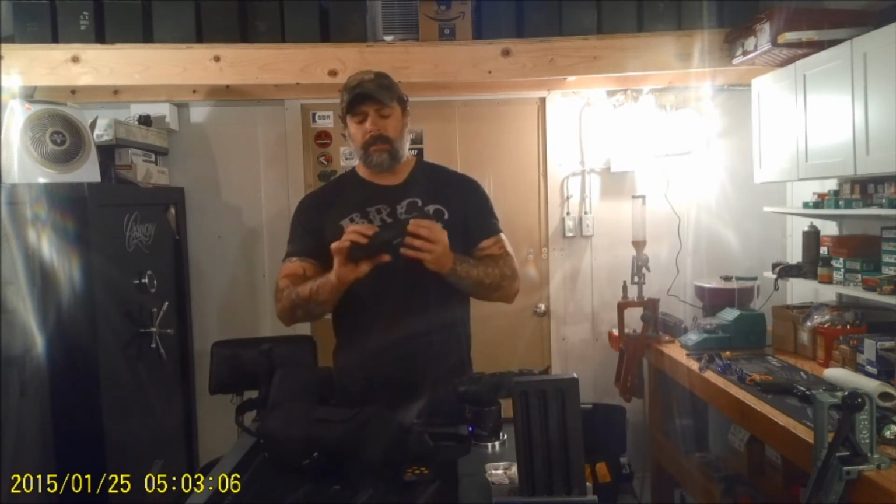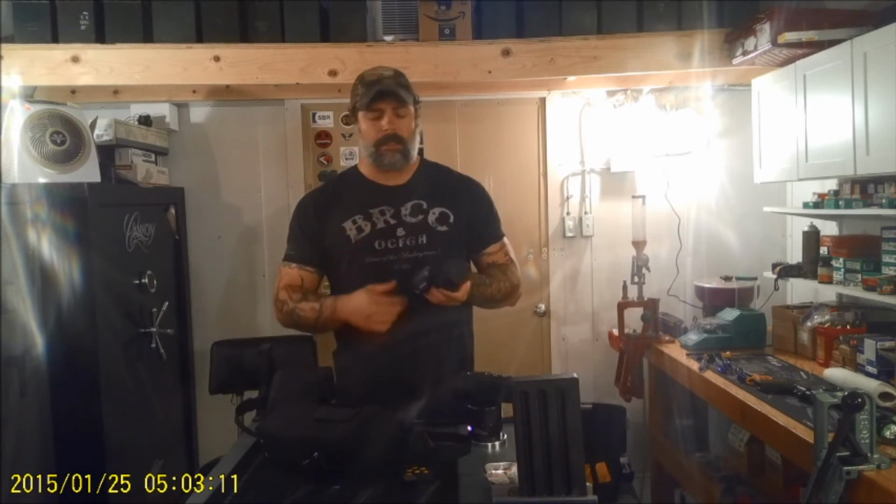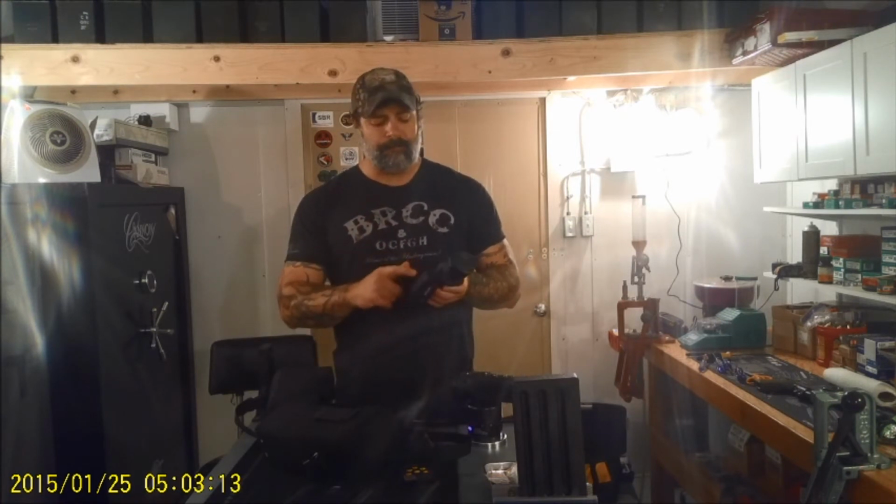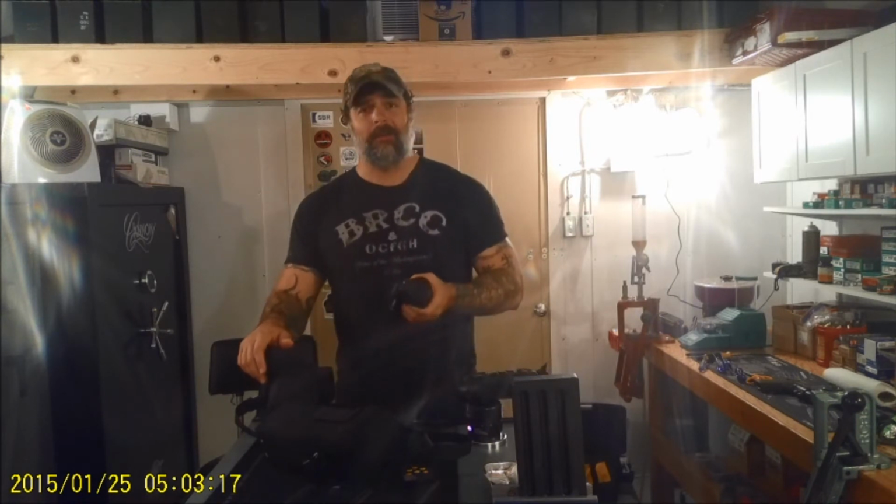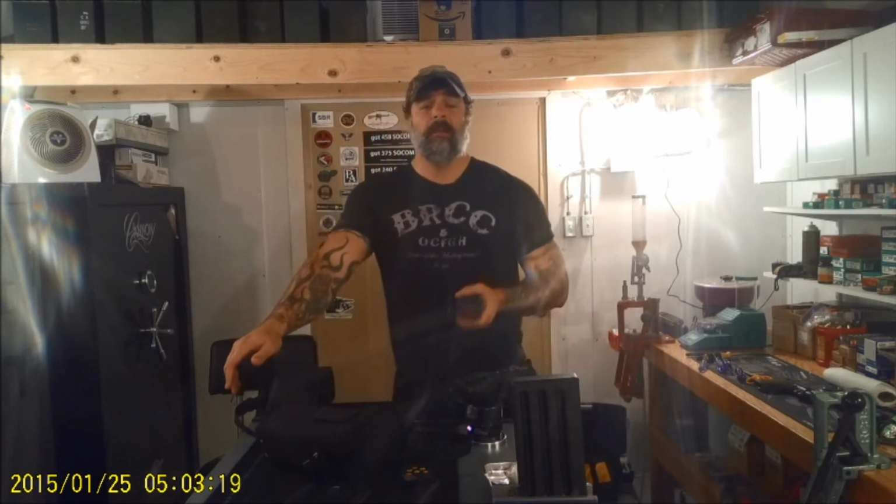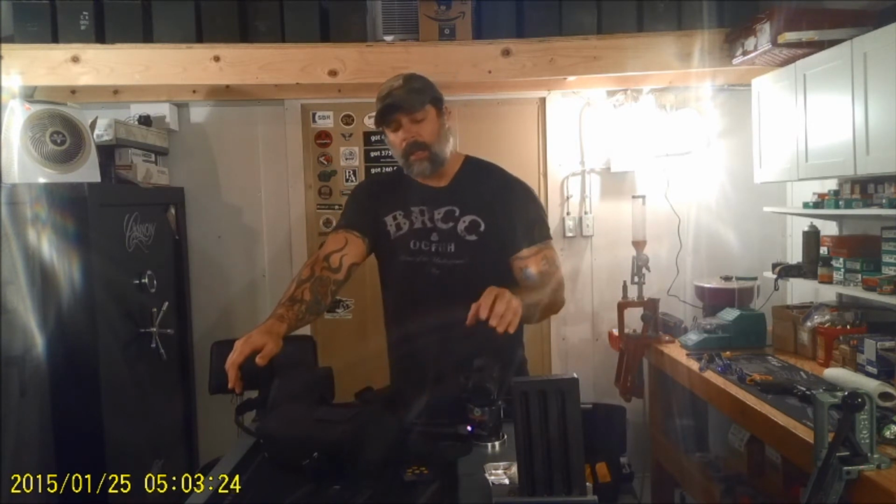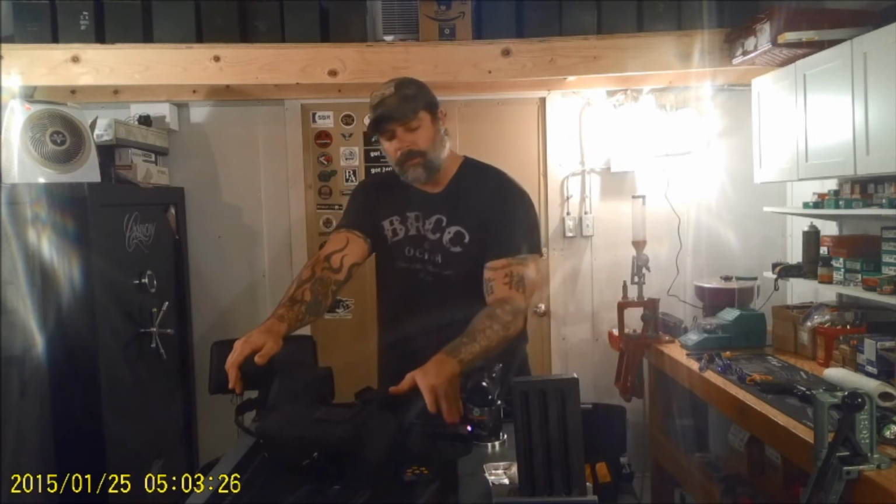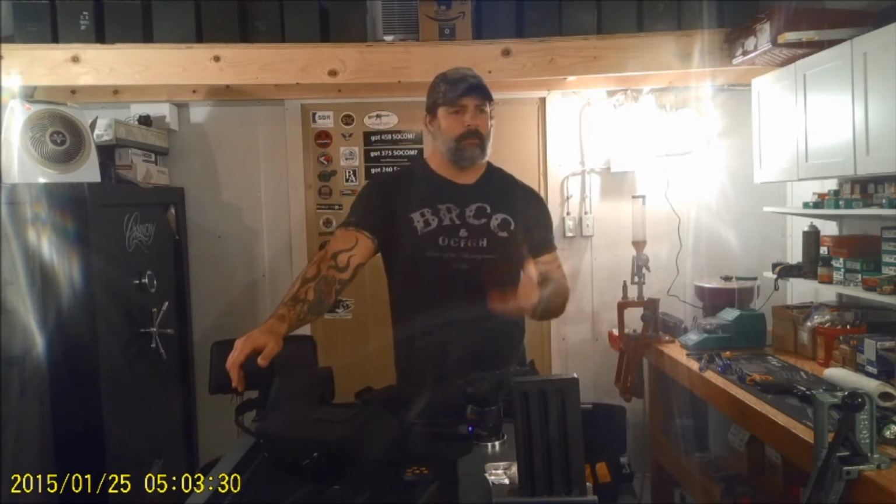Also, these take the external batteries just like the Trail or the XQs do, and these are 8 hours. Trust me, it does not last that long on top of your vehicle, especially in the cold. You're looking at about 5 hours. You can get the 20-hour ones with it, but I don't know how that would do on the weight with this Night Owl.